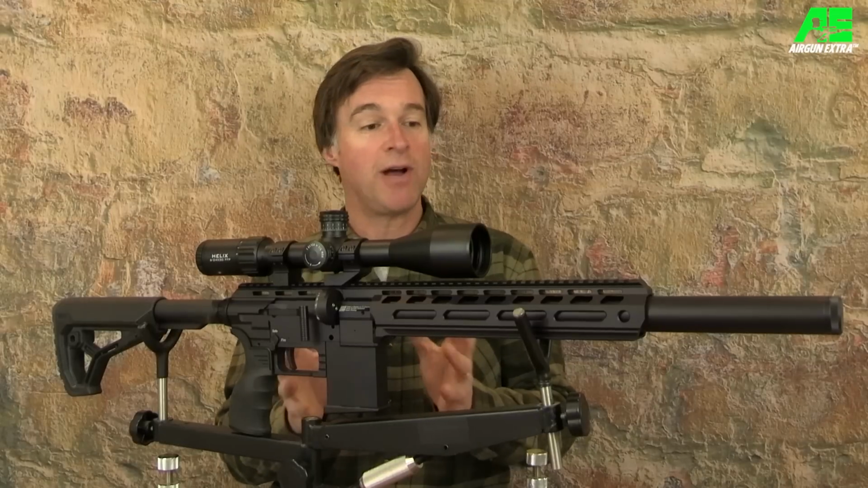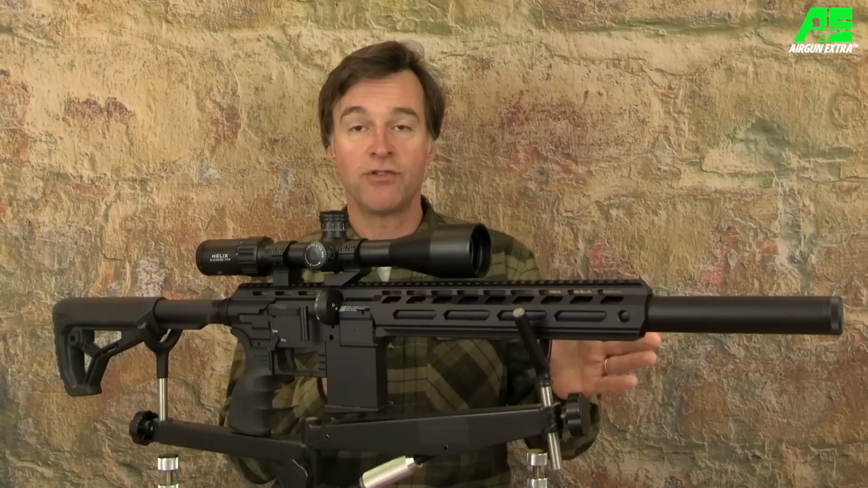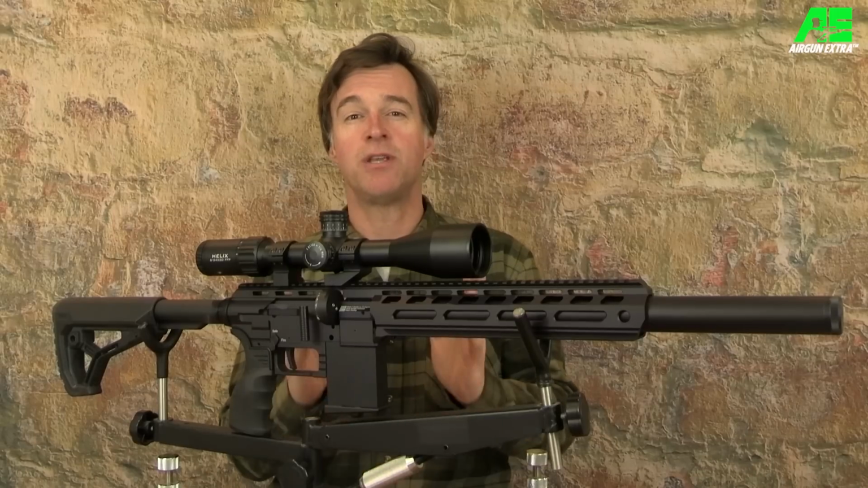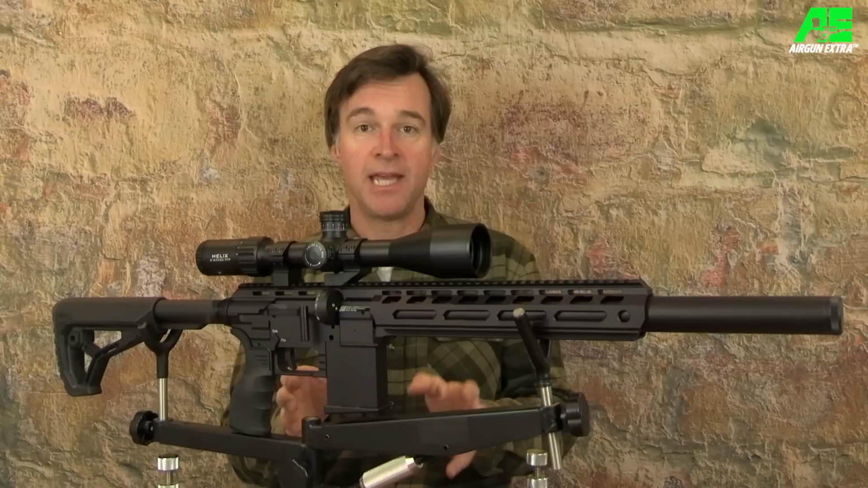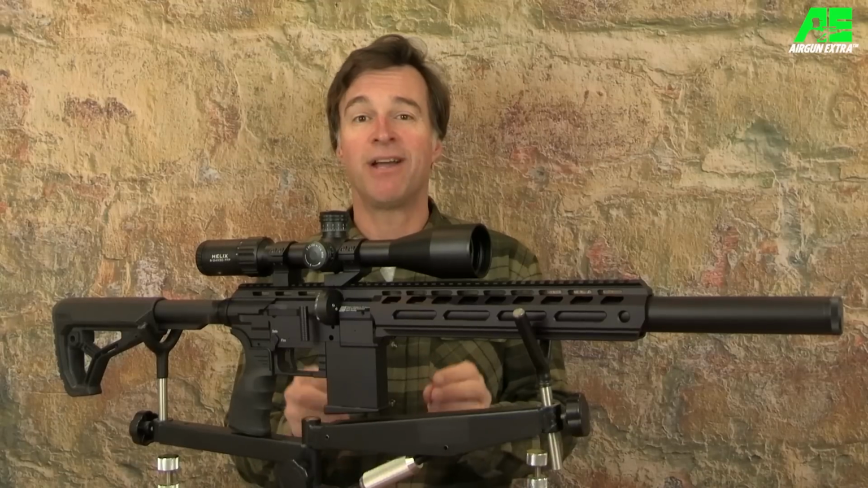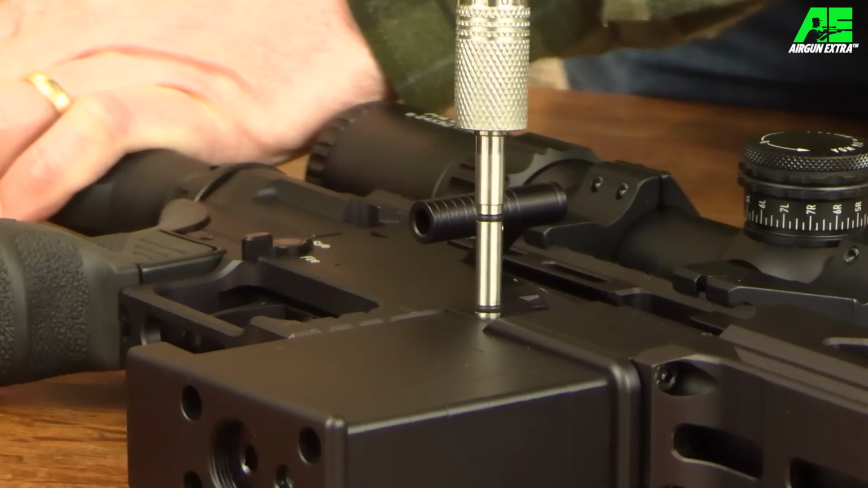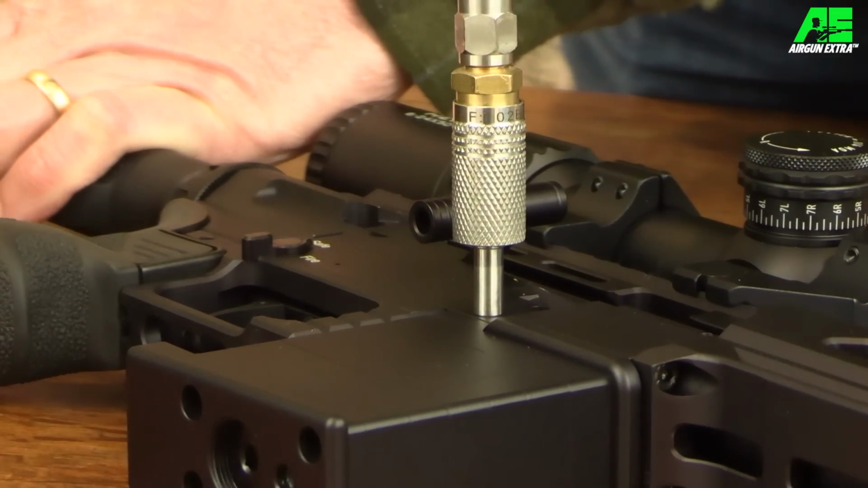Running at sub 12 foot-pounds with the 500mm barrel and standard cylinder, you can expect more than 200 shots per fill in 177 caliber and around 250 in 22. When it is time to refill, you simply need to plug in with the supplied probe.